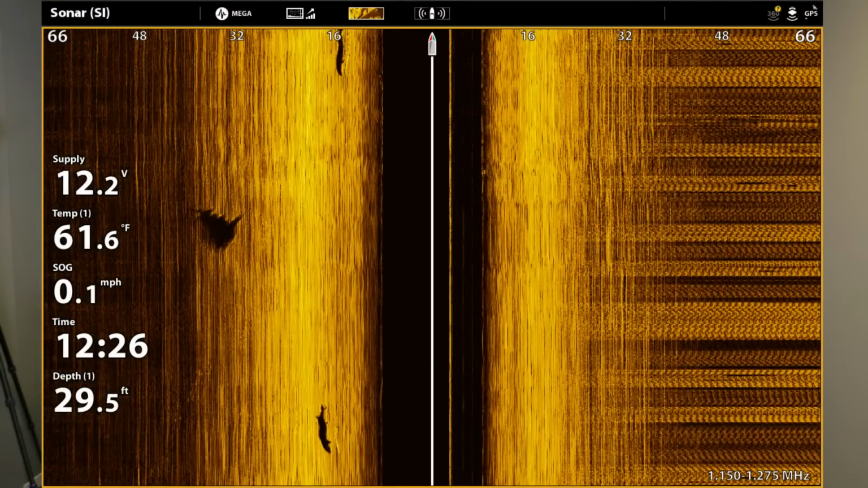Now these ones, another spot where I was anchored and fish were moving through, so they got that weird look as I'm, I mean, the boat might have been rocking, might have been windy. But you can definitely see definition of the fish. Keep going.